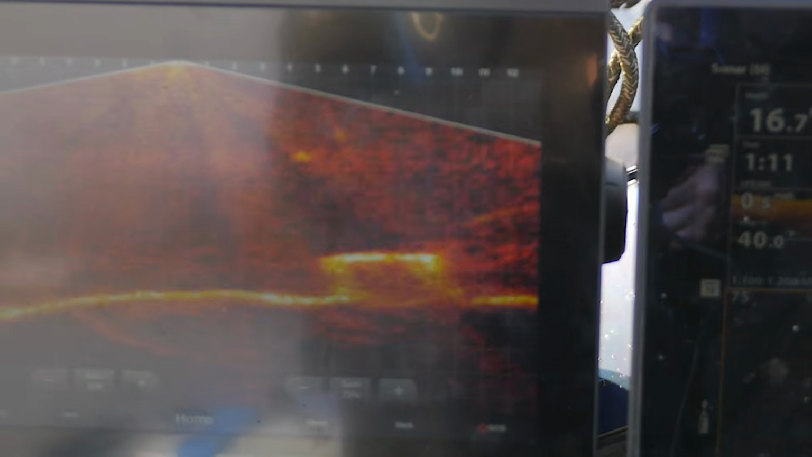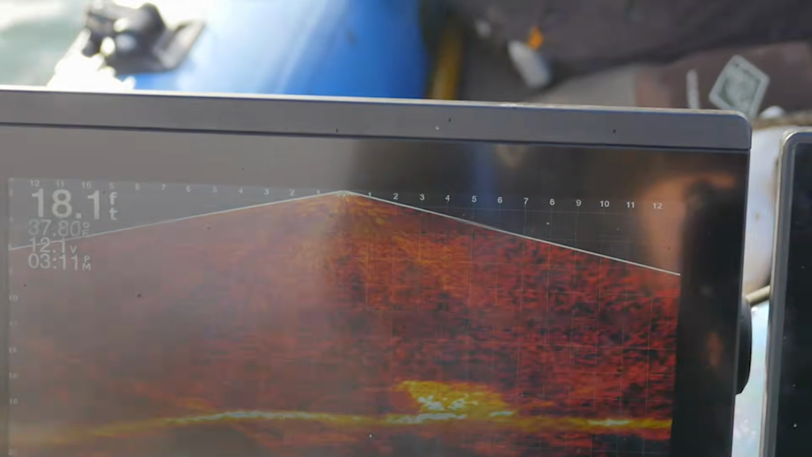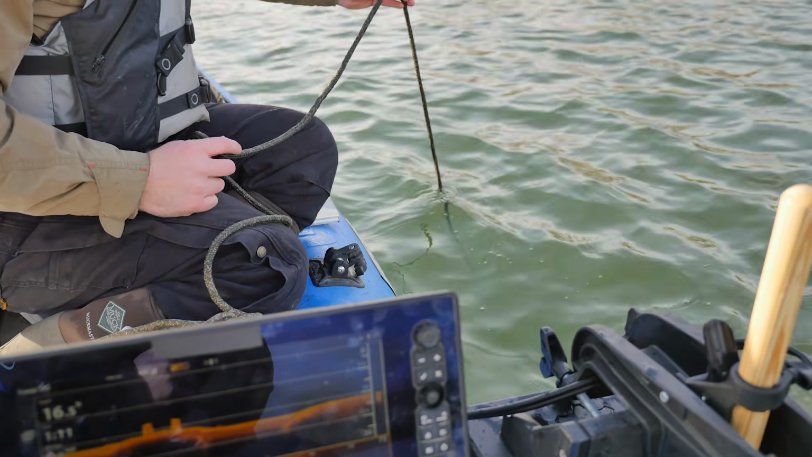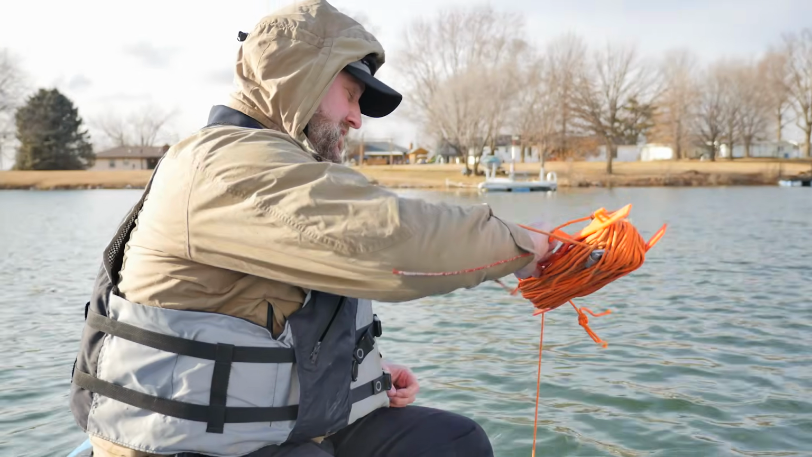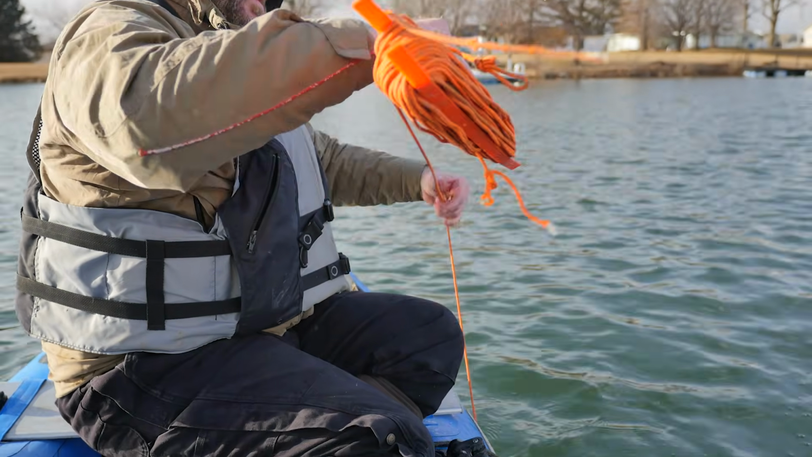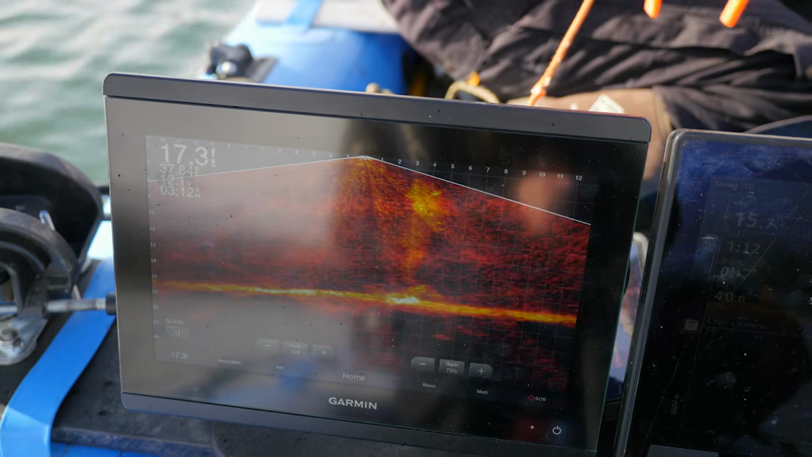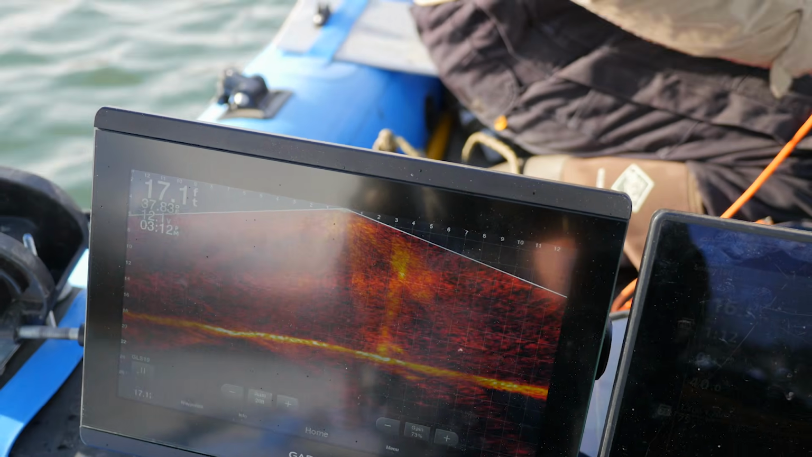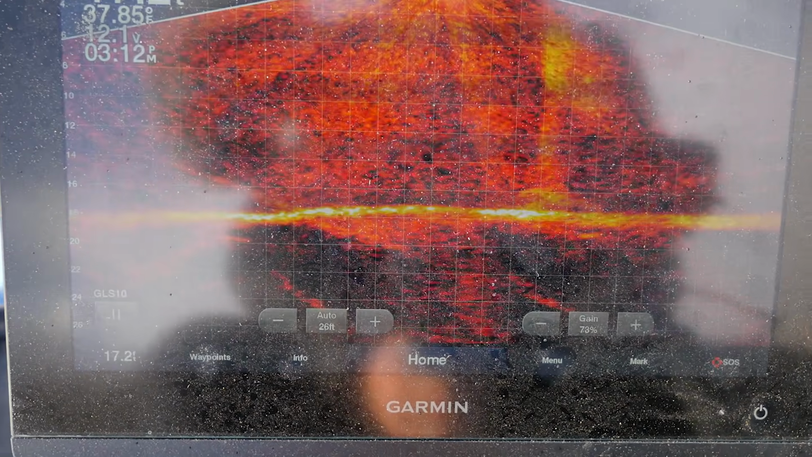I don't know what that is. We're just about there. We're like right over the top of it, like right now. Yeah, drop your magnet straight down. Don't hit your own anchor though, okay? Don't pull that up. Okay, I just saw your anchor. Oh, that was cool. Your magnet just hit the bottom. Fish around for it. I can see you bouncing your magnet.